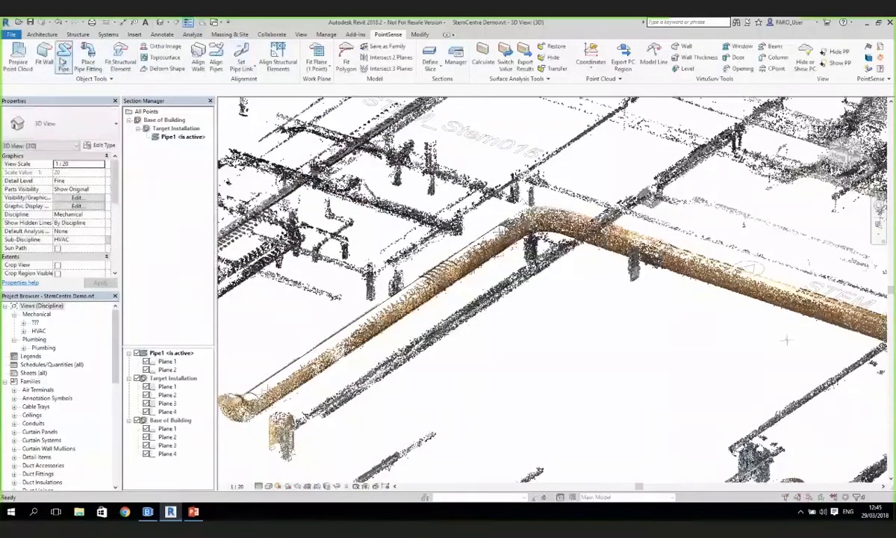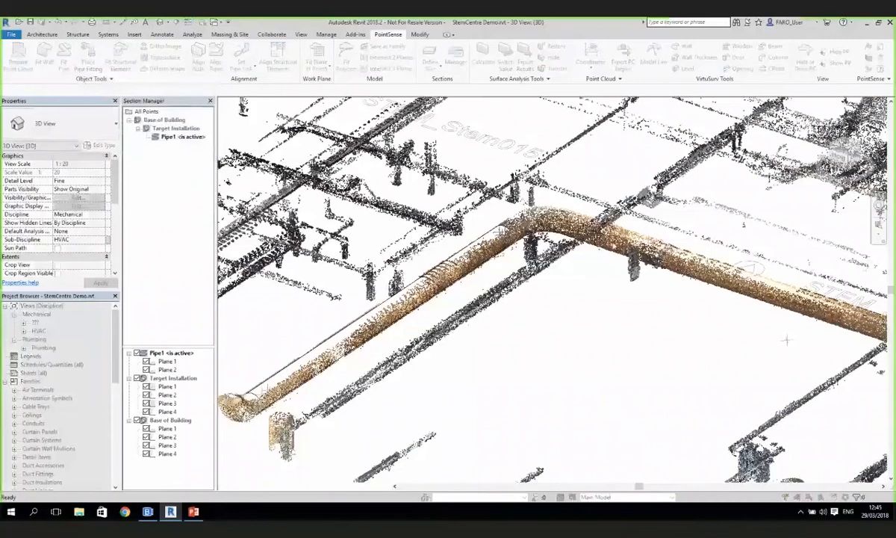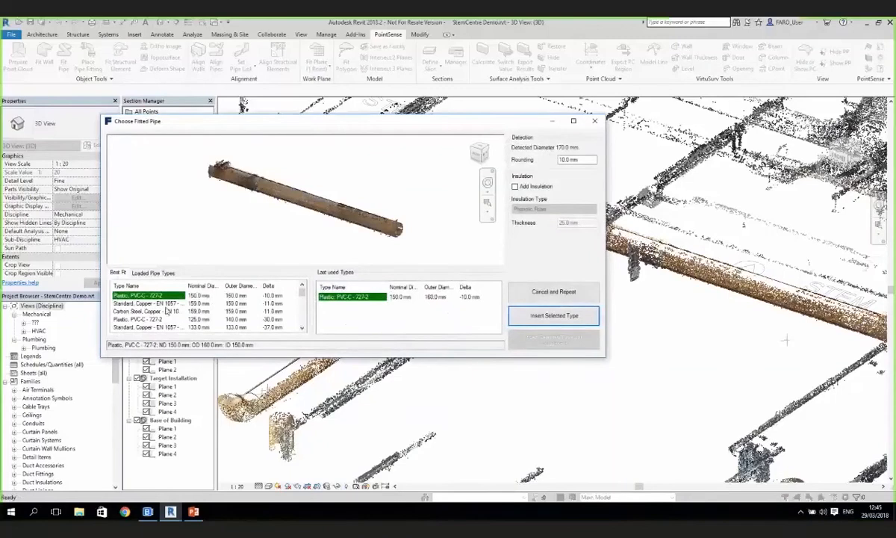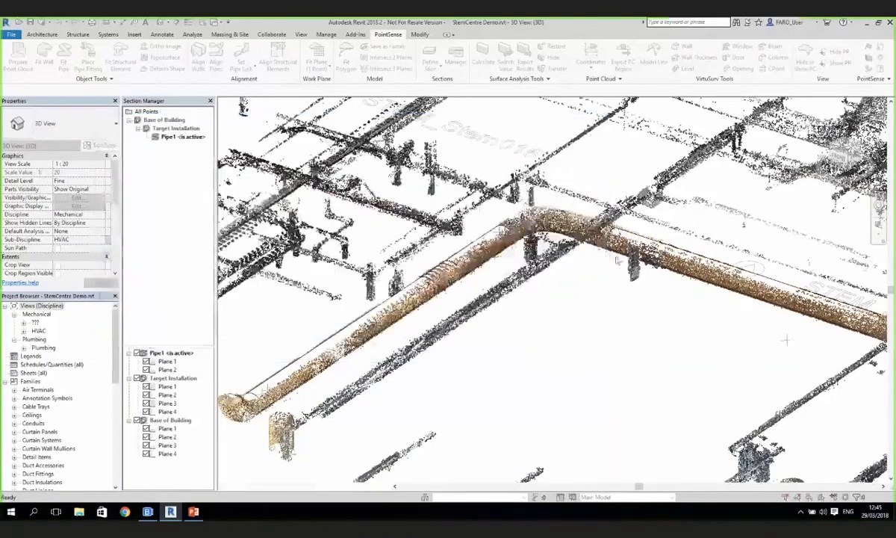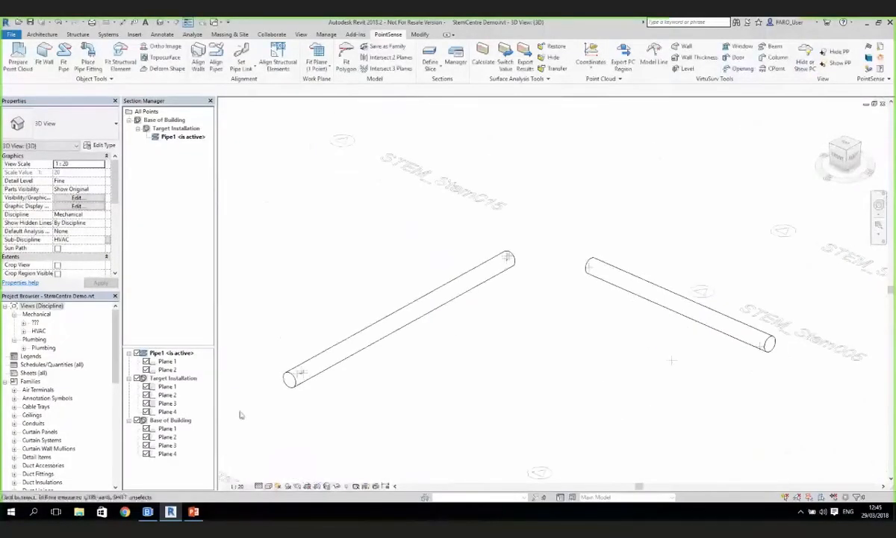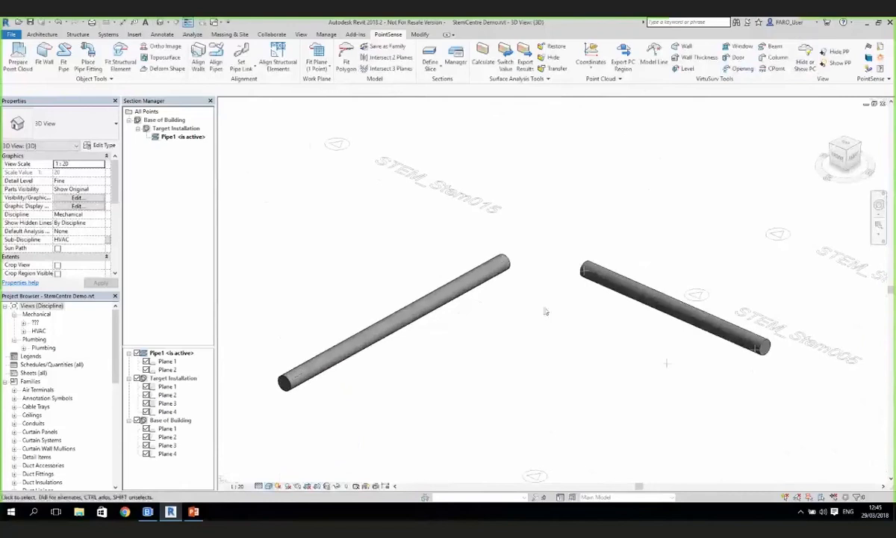Let's go and insert another pipe. Again, we can run this command as a kind of similar to the wall command, where we just quickly nip around and pick everything up. But just using 2 clicks on the pipe, we're just going to go and use that same pipe we did before. Okay, and now what we can do is go and hide off that point cloud so we can see those. I can maybe change this just to shaded so we can see that, and we can go and place a pipe fitting.